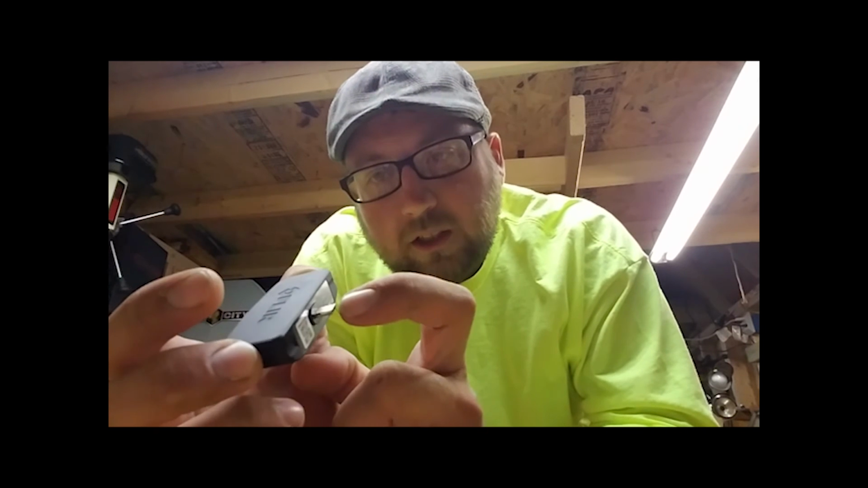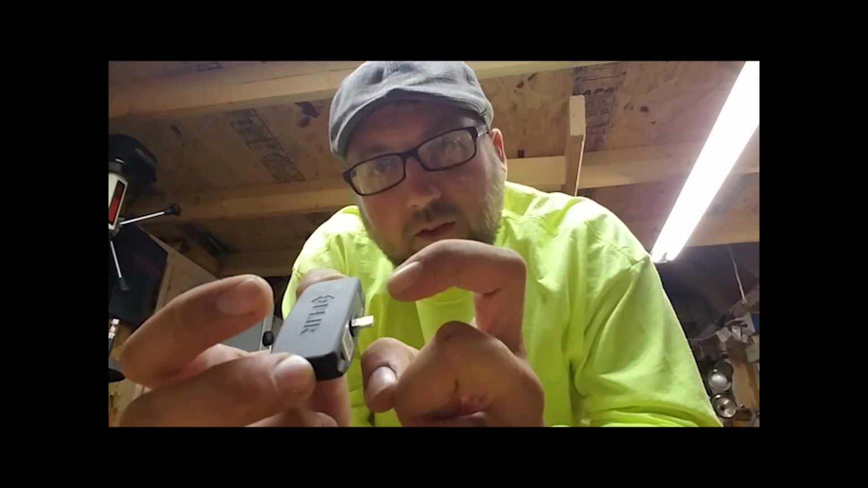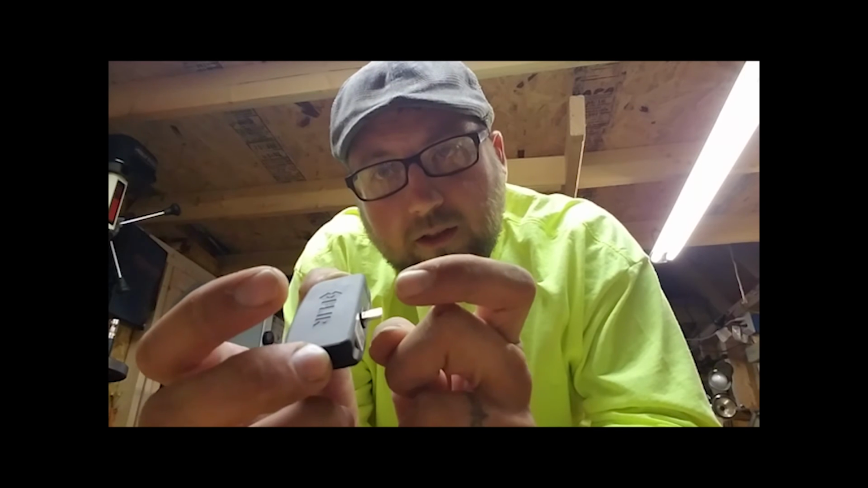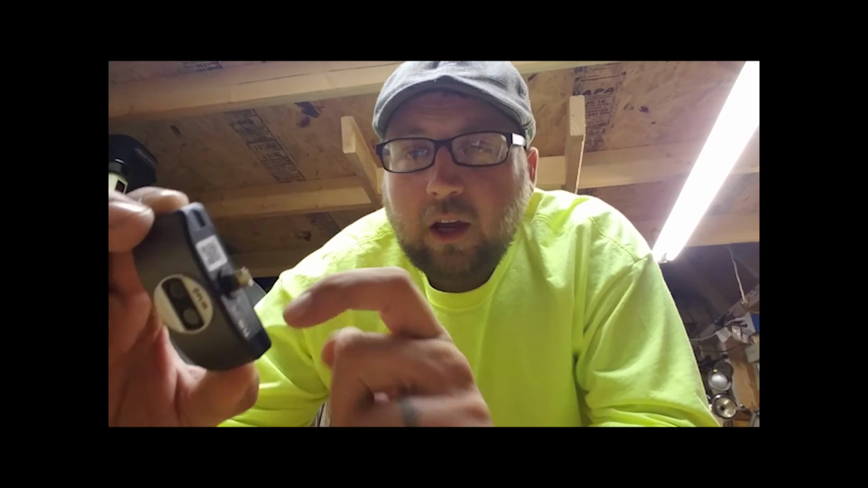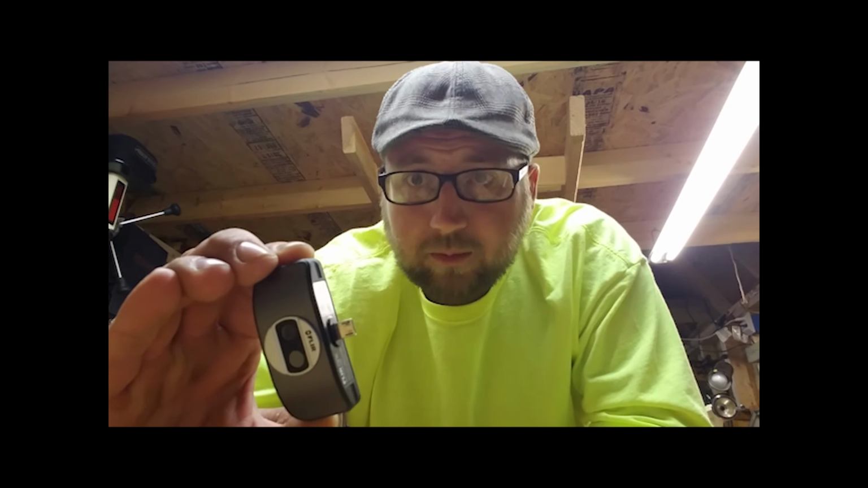But what it does is it allows you to plug in here, and then it's got an offset in it. So that allows for attachment to different devices, whether it be tablets, things like that. So it basically offsets the camera forward or backward. Also, there's one that brings it out and turns it to the side for different attachments on different devices.